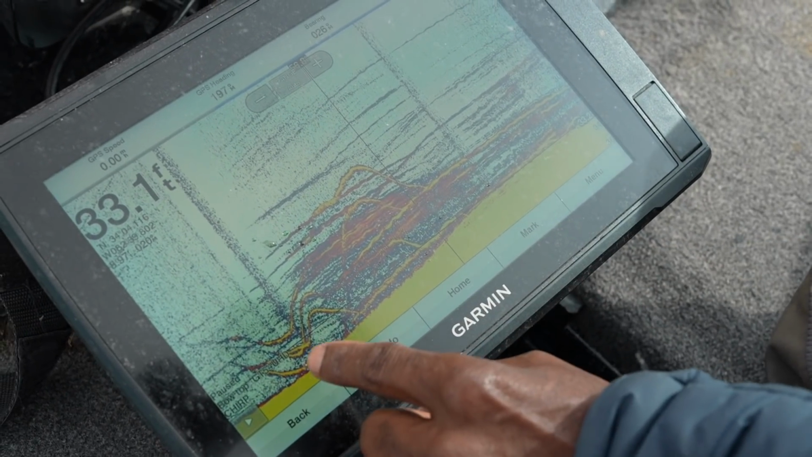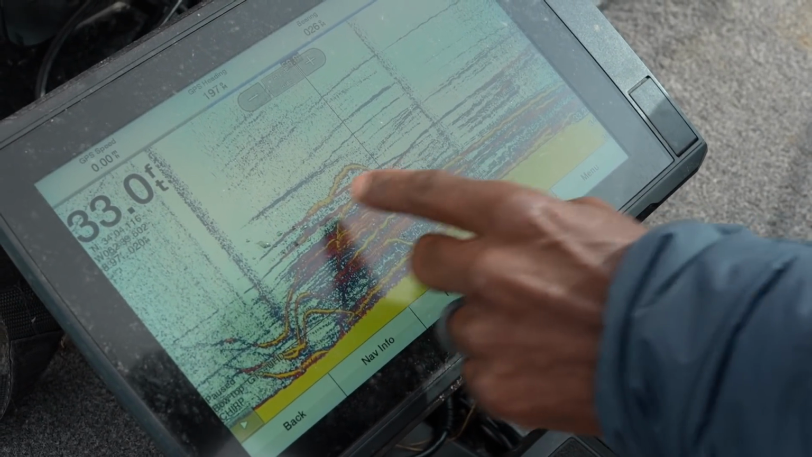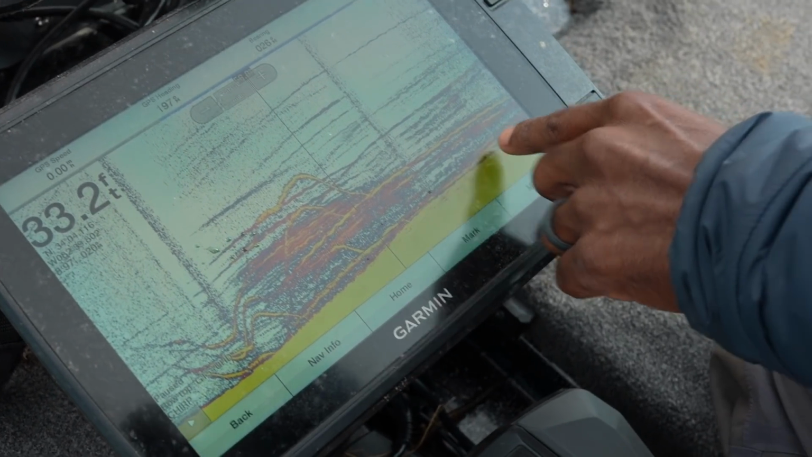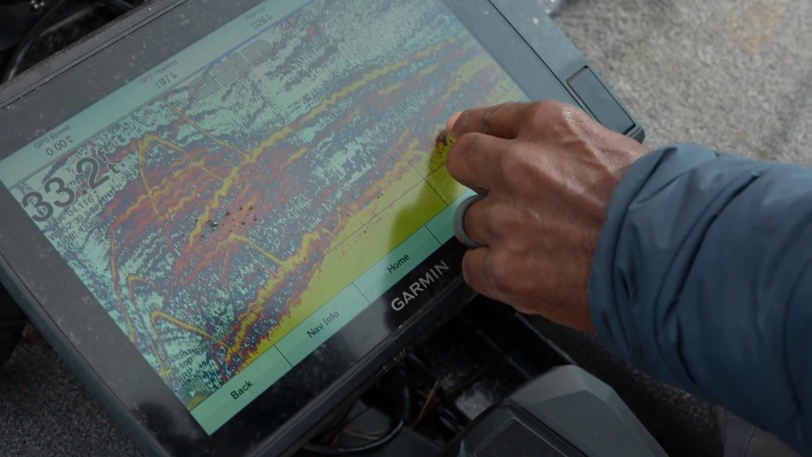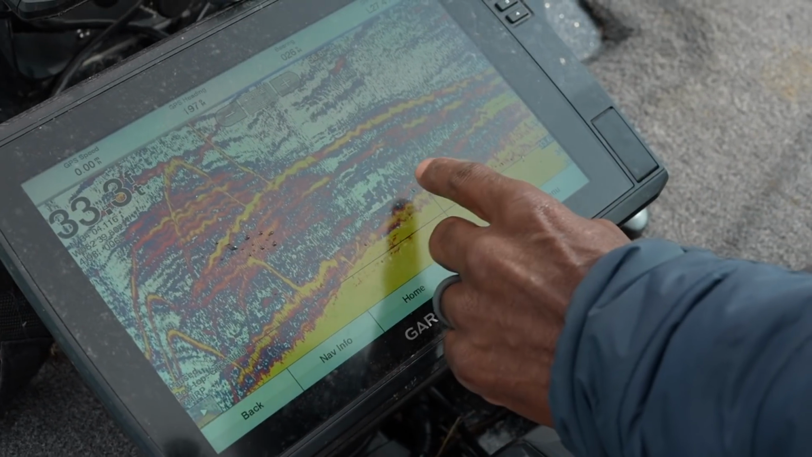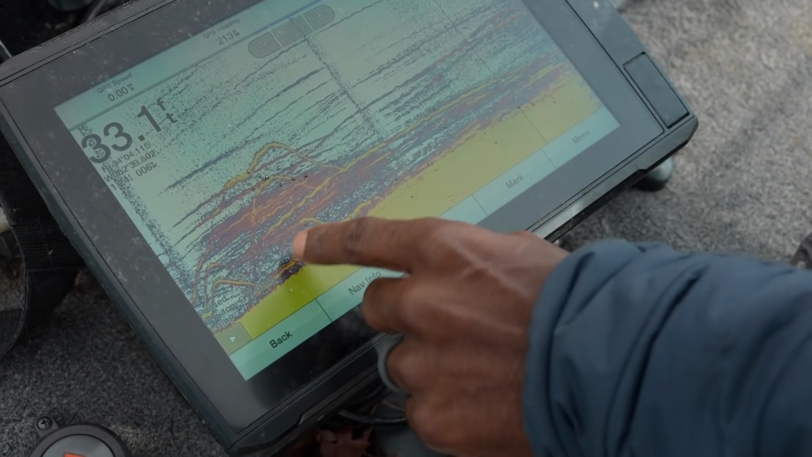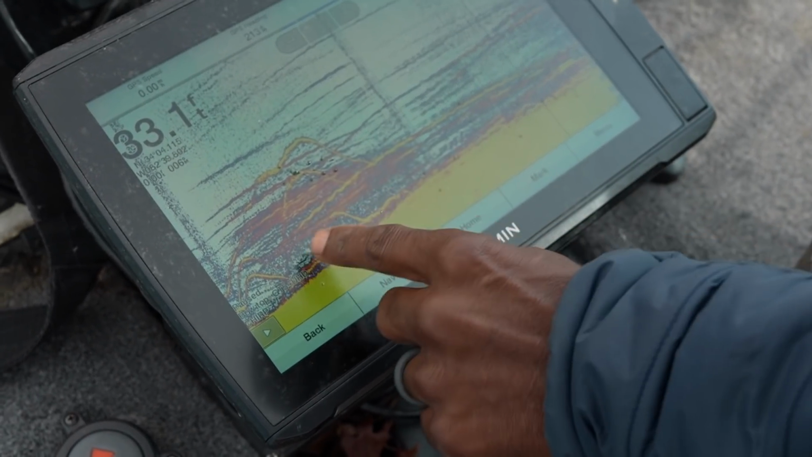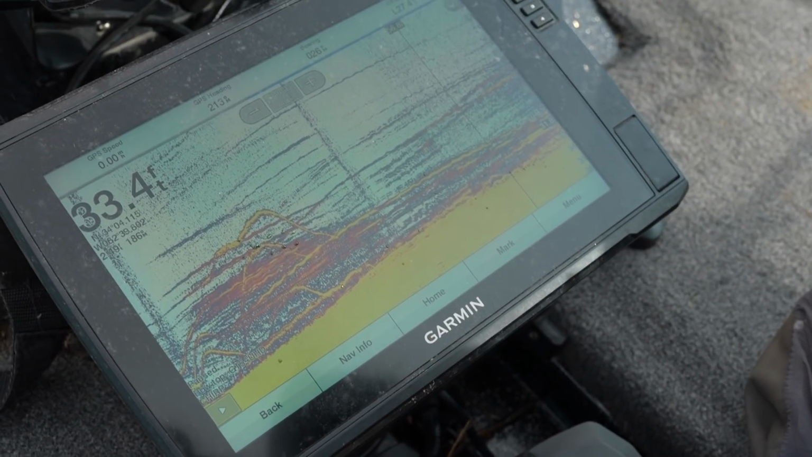All fish. There's 1, 2, 3, 4, 5, 6, 7, 8, 9, 10. This is even fish here, right there on the bottom. That's all fish. The horizontal lines are the trees, where you see movement. See, it goes up, goes down, goes up, goes down. That's all fish right there.